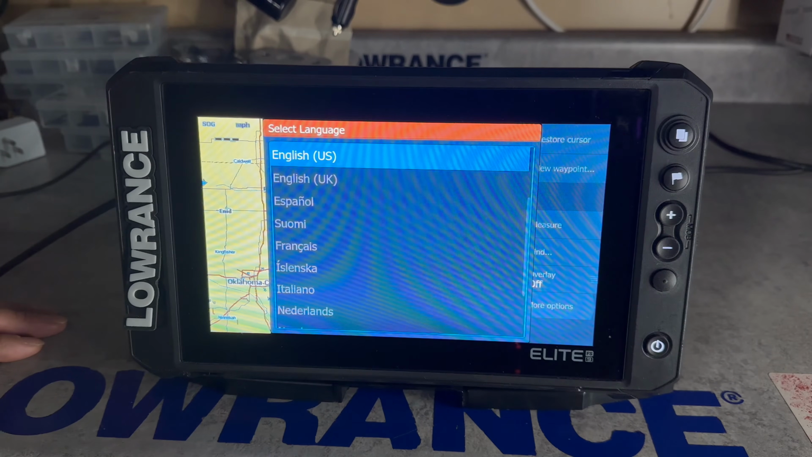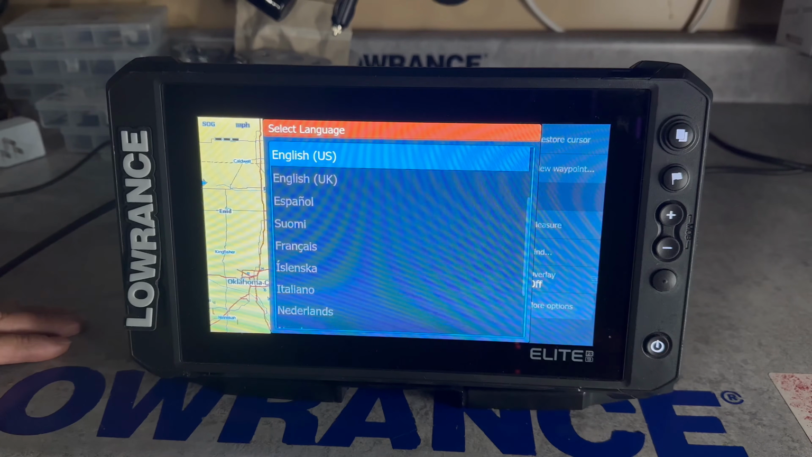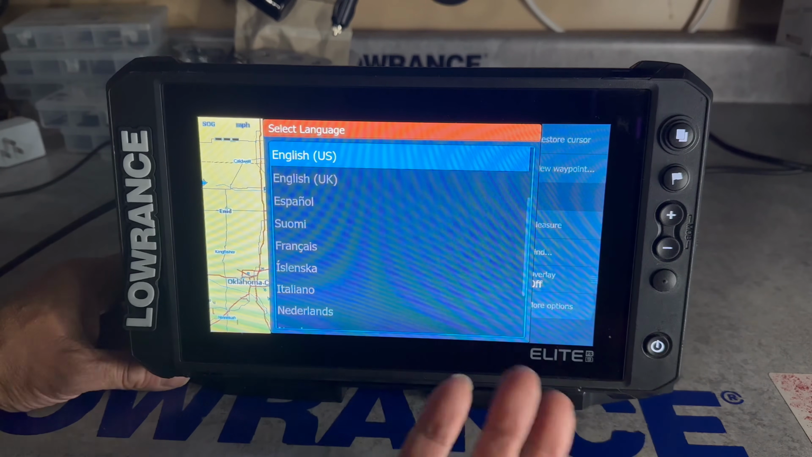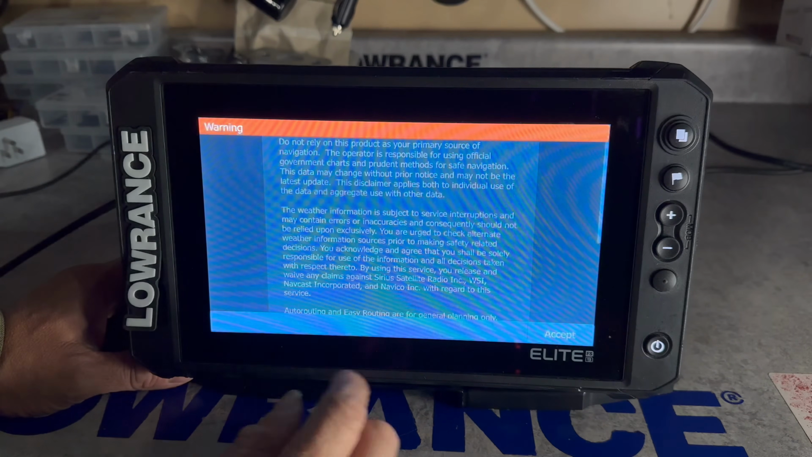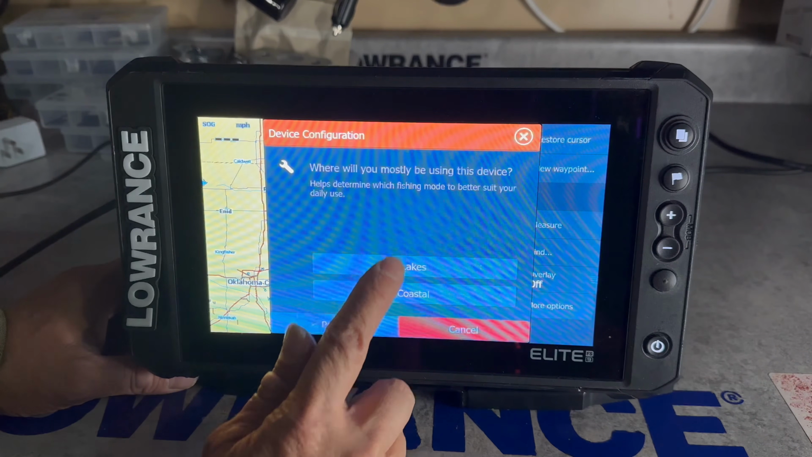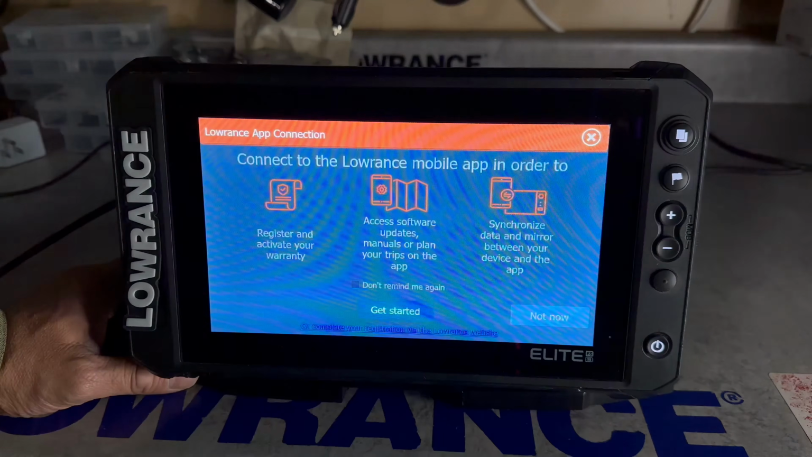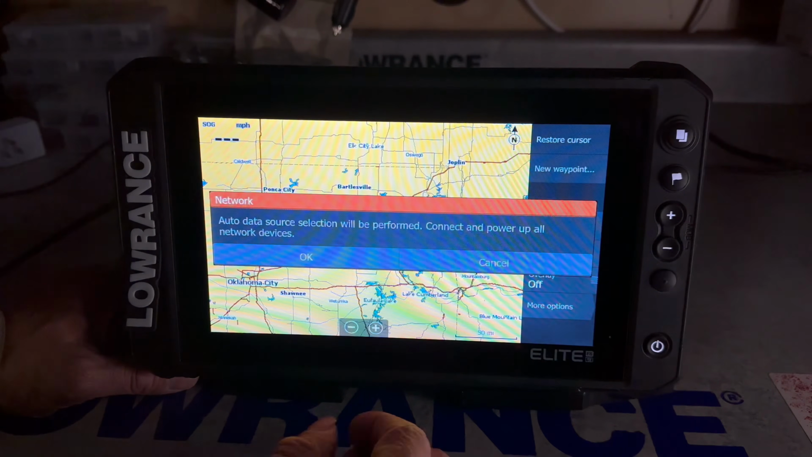Alright guys, we're going to show you how to set up a brand new factory unit and make it an awesome ice fishing system. So we turn on our unit, which is an FS9, same as the FS7. We're going to use English as the main language. We're going to accept it. We're going to configure the device. We're going to run in miles, lakes, ice fishing, finish. So we've set up the unit for ice fishing.